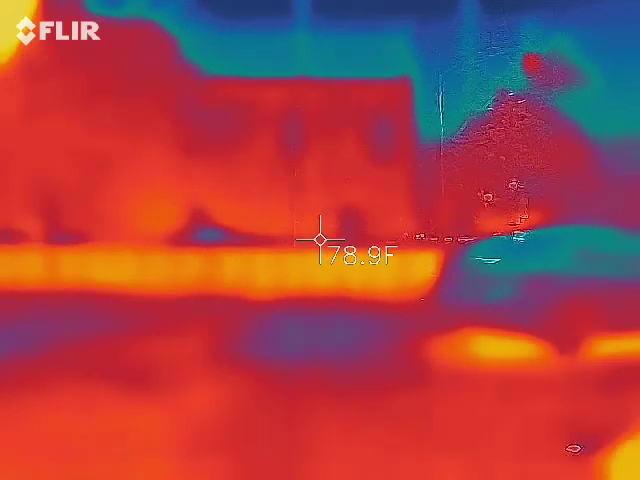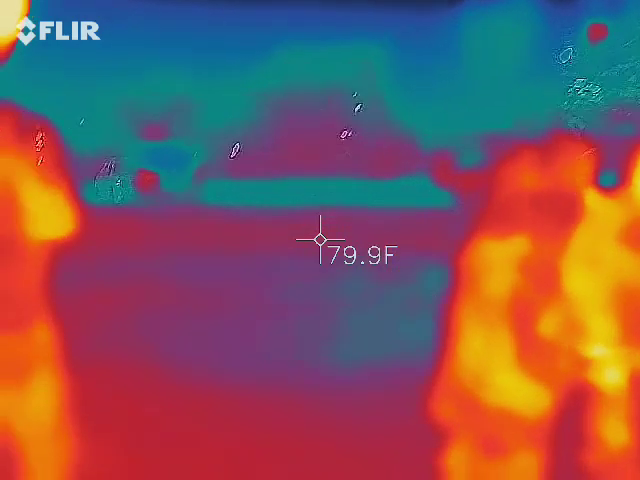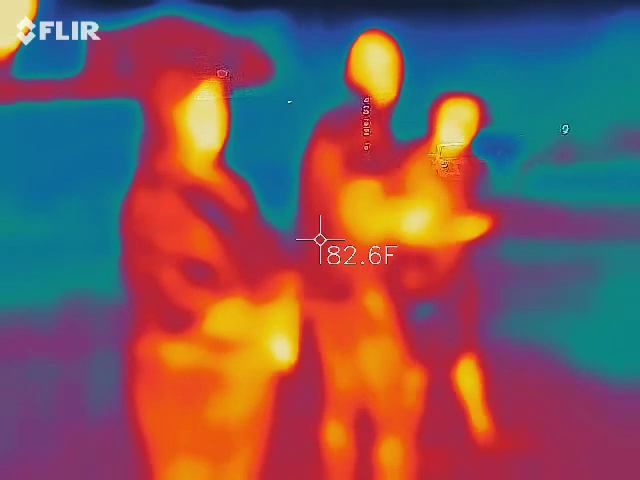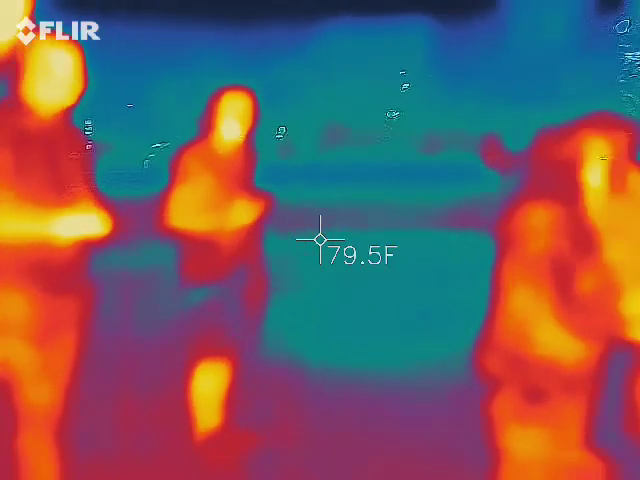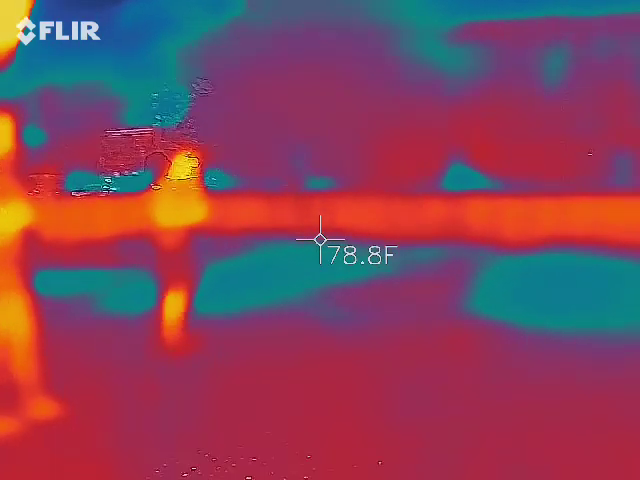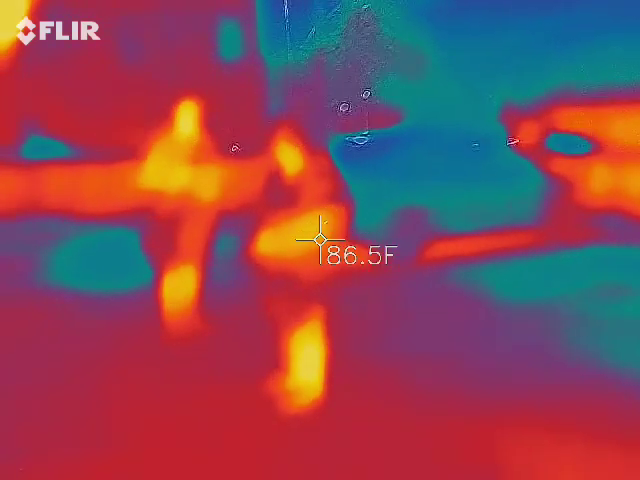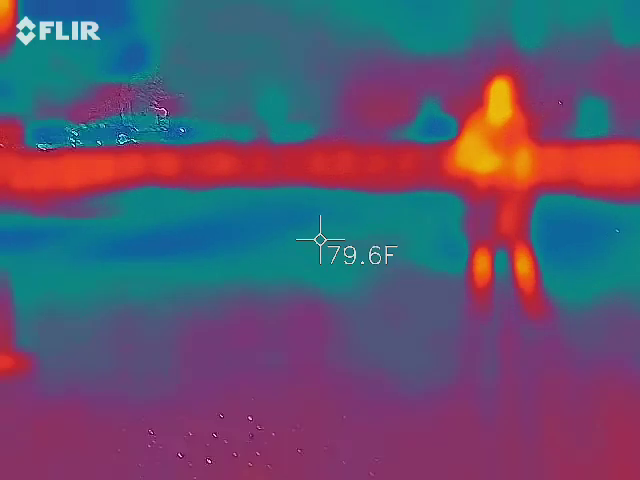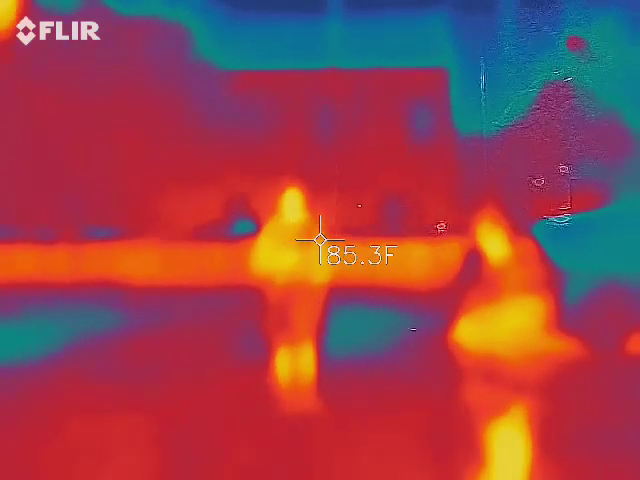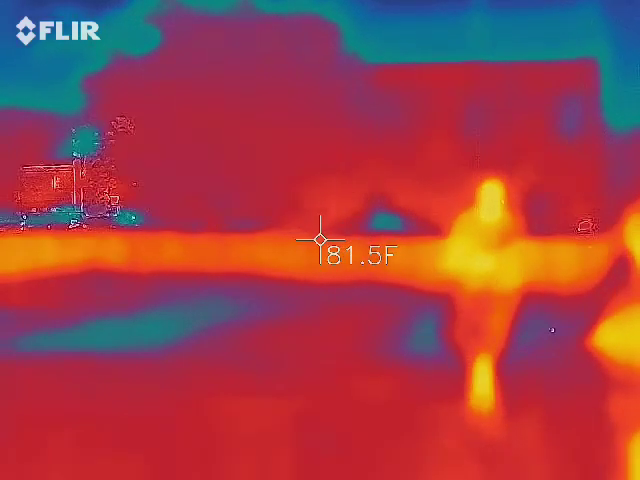What color is it? Your EMF still going to red?